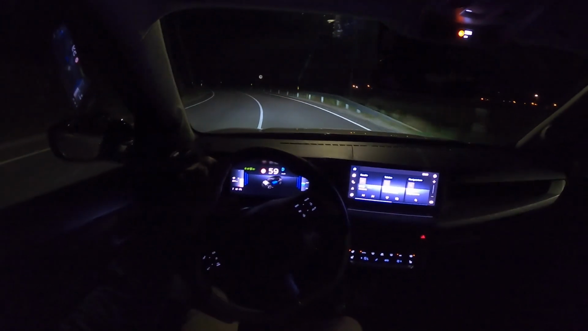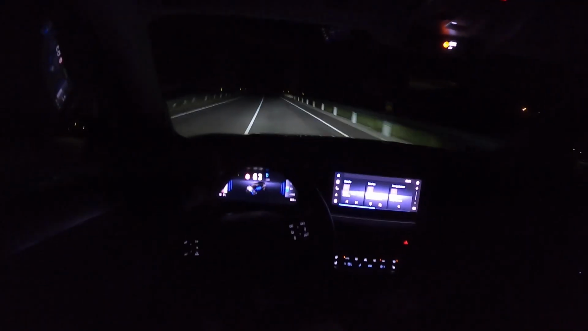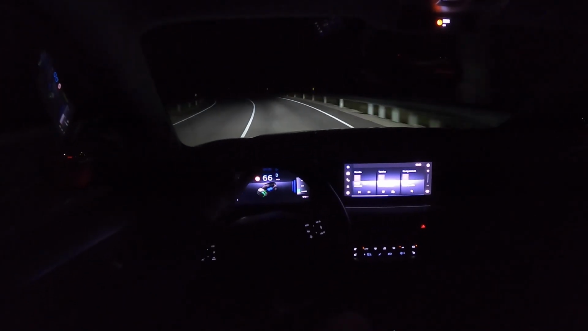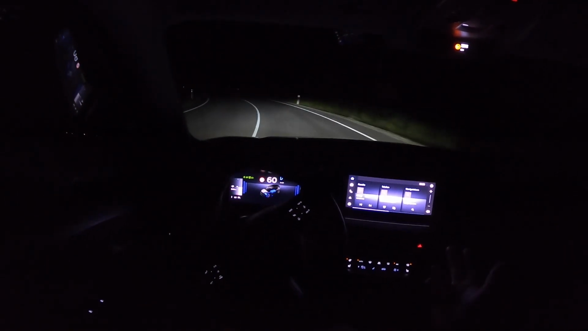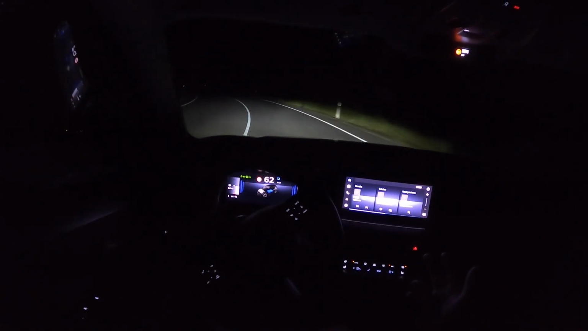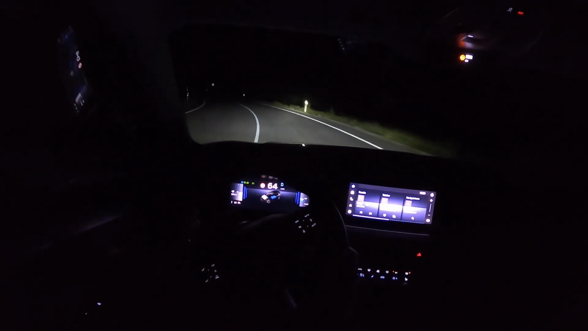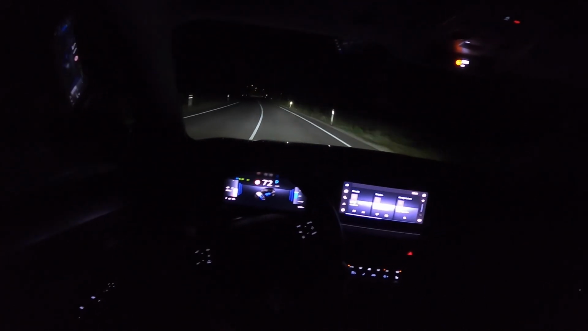But I think the auto high beams are a little bit lazy. For example, right now, in my opinion, they should be on, but they are not on. So yeah, I'll just turn them on myself.